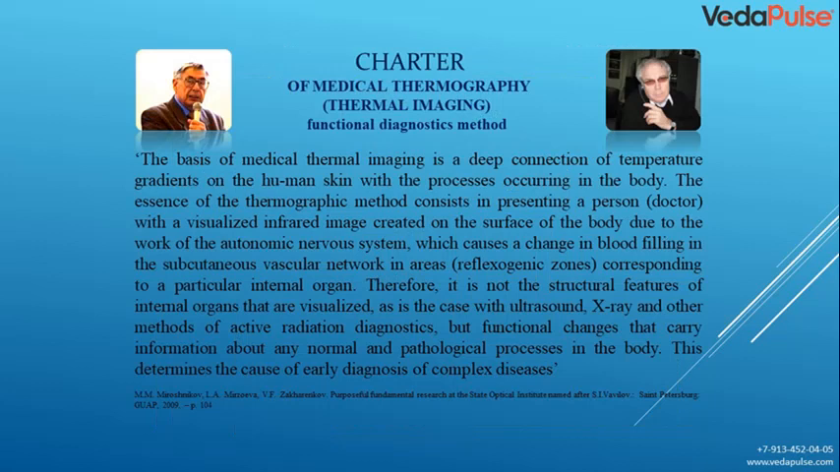In order to understand and describe what thermal radiation and thermography are in general, Dr. Borden, his portrait is on the left, offered me to create a charter. It is published in a foreign journal and is accepted all over the world. The basis of medical thermal imaging is a deep connection of temperature gradients on the human skin with the processes occurring in the body. The essence of the thermographic method consists in presenting a person, doctor, with a visualized infrared image, created on the surface of the body due to the work of the autonomic nervous system, which causes a change in blood filling in the subcutaneous vascular network, in areas, reflexogenic zones, corresponding to a particular internal organ.